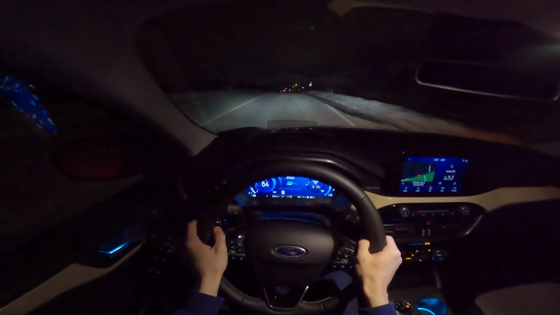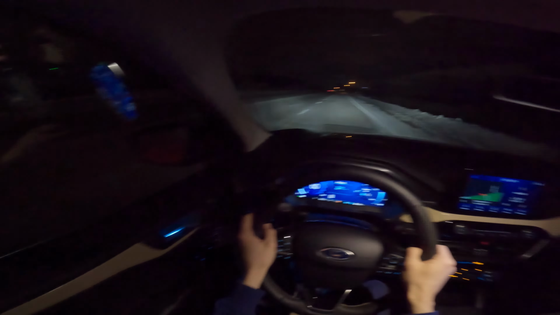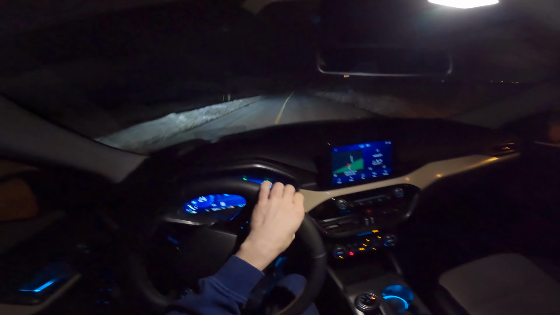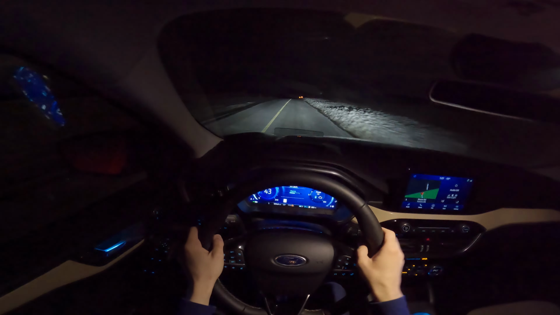I do want to turn right here for our acceleration test. Now you should see the headlights and the high beams enable any second.